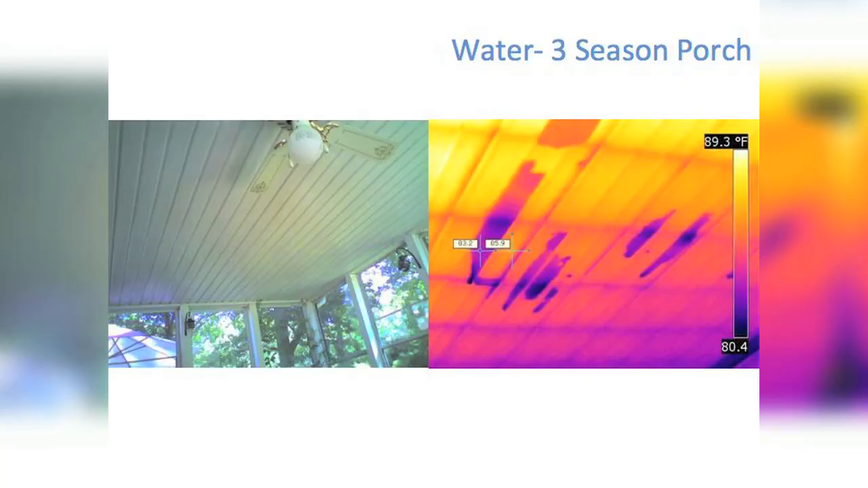Another thing, because people are always chasing water leaks, especially in commercial buildings, a lot of times you'll have the water coming in this room, and it's really initiating 50 feet away and running along a roof. All right, so this is a small example of that. This is on someone's 3-season porch, and you can see the water was leaking down right over here, but it's actually initiating here and just sort of running a couple feet and then coming down. So infrared will help you track where the moisture is coming from, rather than anyone can see an area that's just leaking.